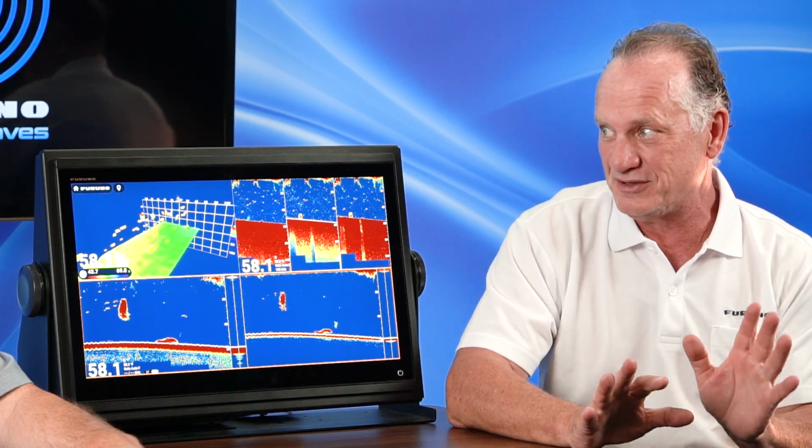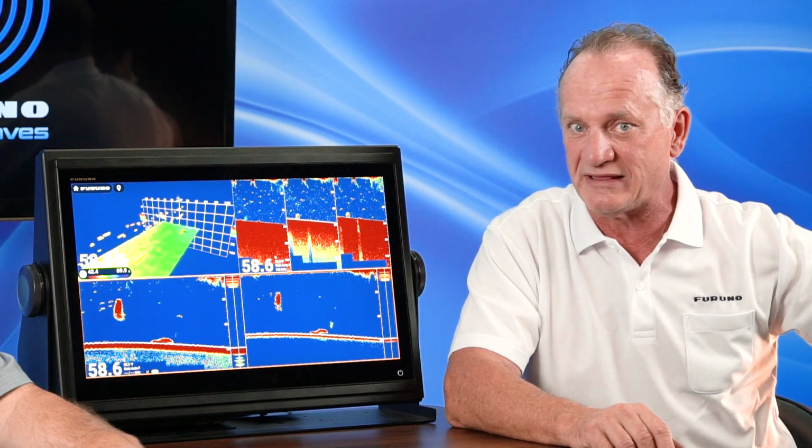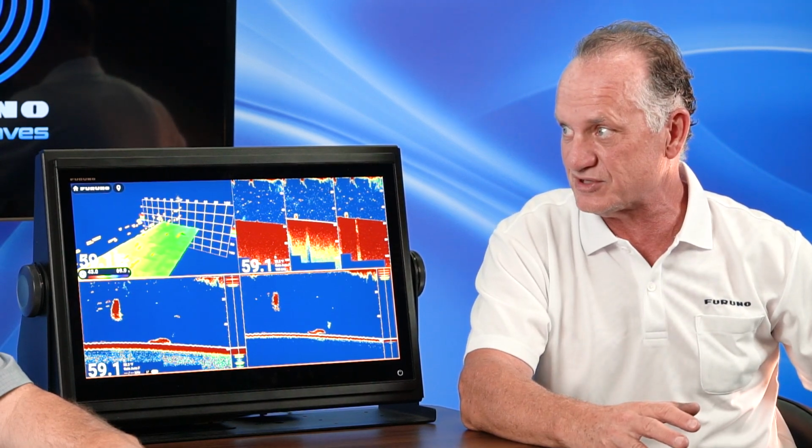That's the beauty of the DFF3D, is that you can be going fast, see some fish sign, maybe correlate that to your single beam sounder at the same time, double back around, make a couple passes, and get a lot of information. Just find fish in places where you wouldn't normally be looking.